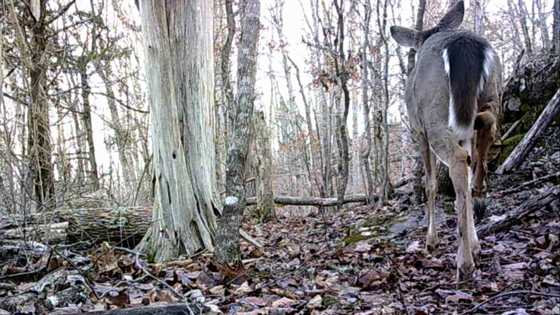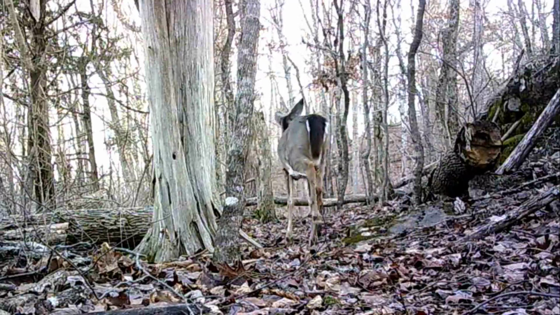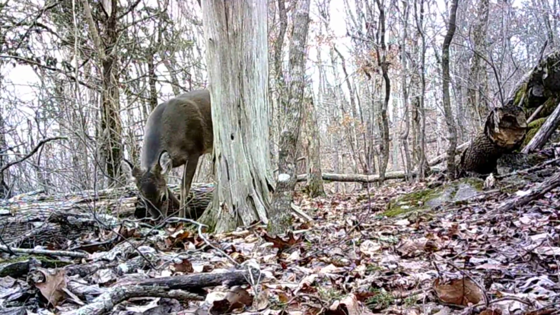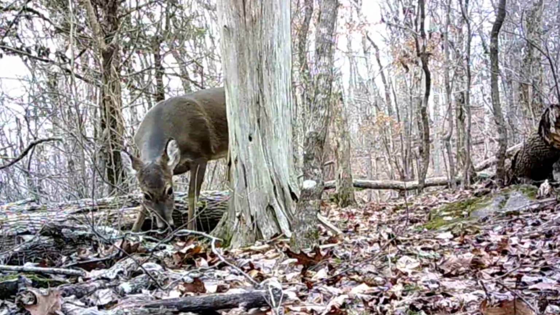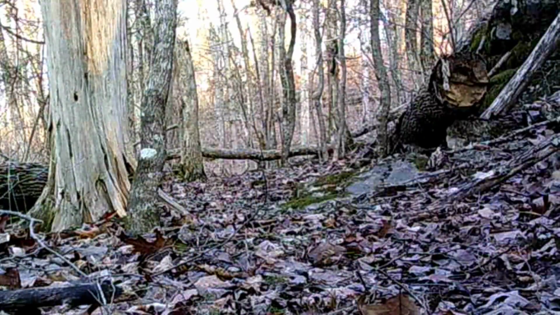Now out on the ridge, the deer are still just moseying around, the does. Here's a little old yearling. And they're still picking, eating leaves. They're kind of picky which ones they eat, though. There's old Yaller moving through the ridge. He's hanging in there, ain't he?